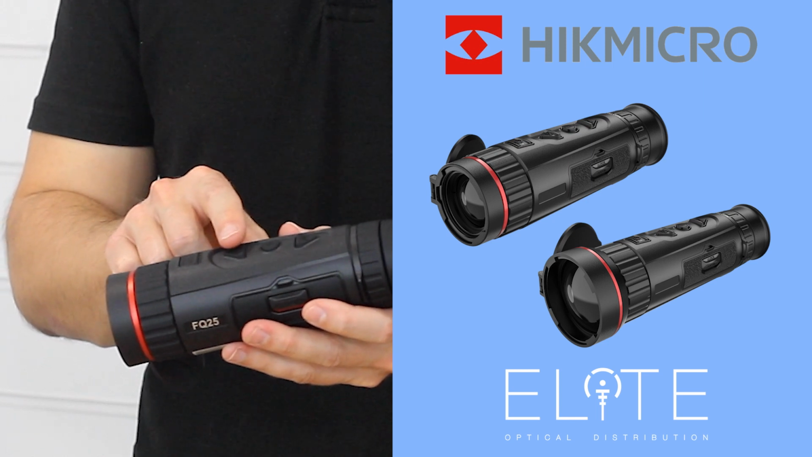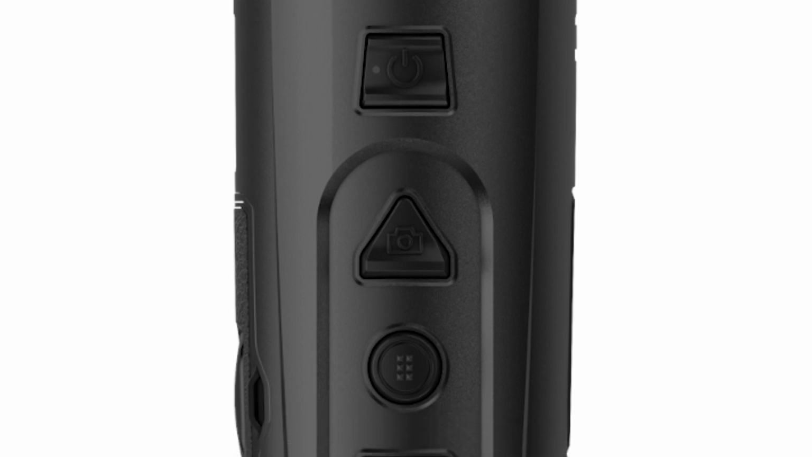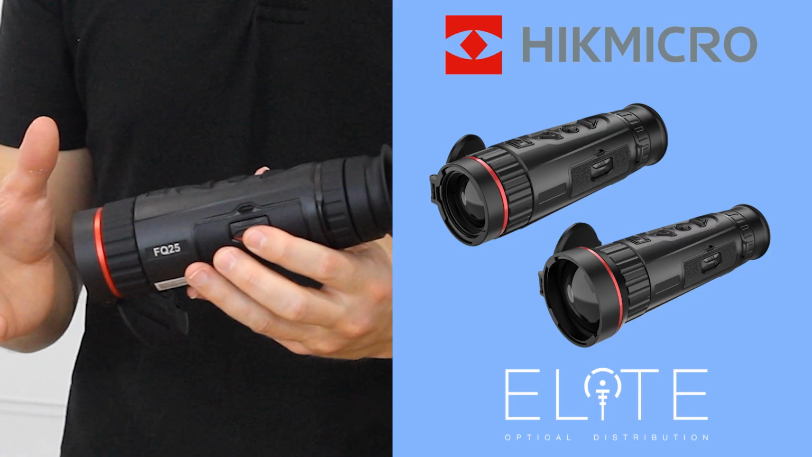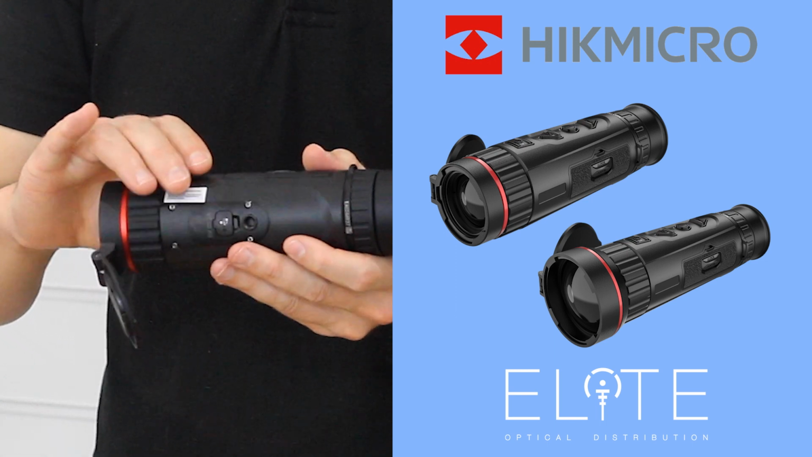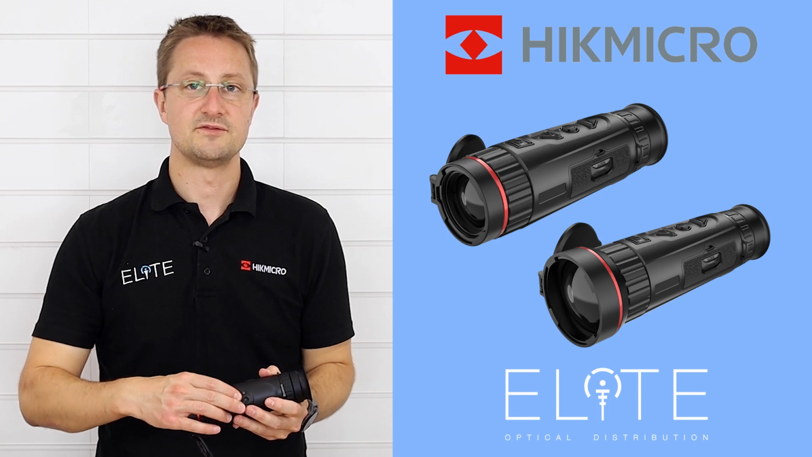Coming back again, we've got the camera button. A short press will store a picture onto the internal memory. A long press will start a video recording. These can either be retrieved then by plugging into the USB port, which you'll find underneath, or you can connect using the Wi-Fi and retrieve them from the app.